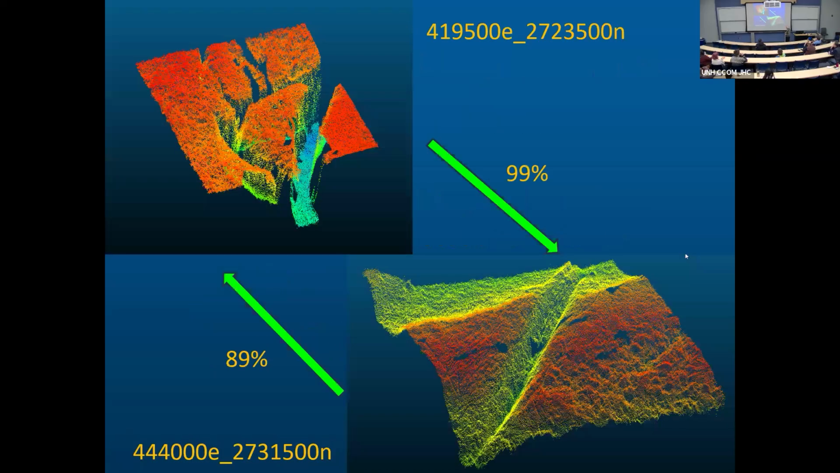So, I just wanted to show the results of our processing of two tiles. This is one tile with the channel. This is another tile with a more complex system of channels and a deeper channel.